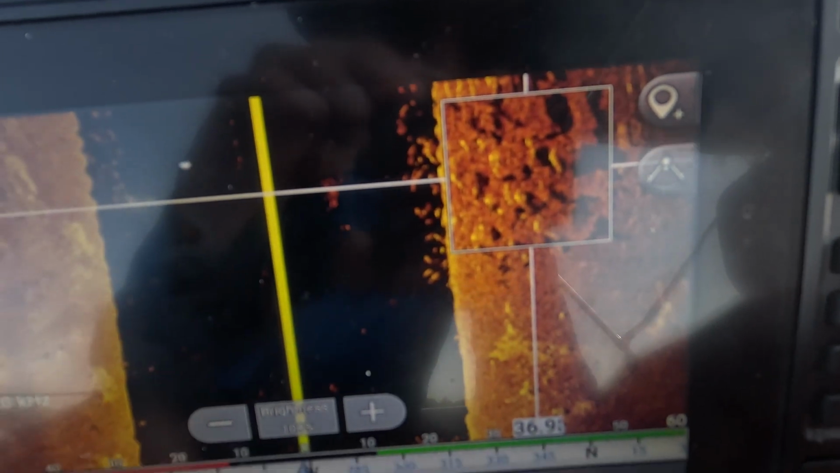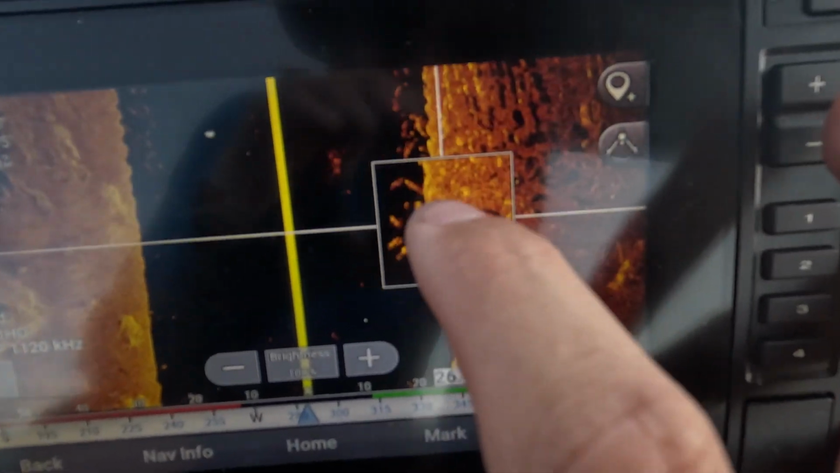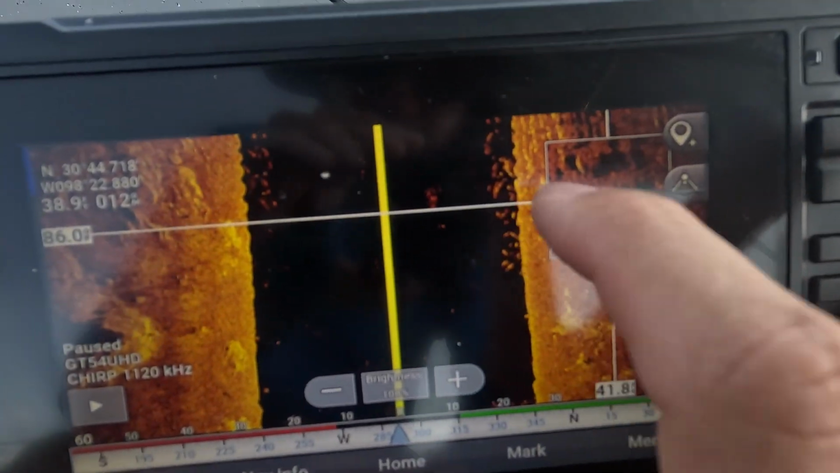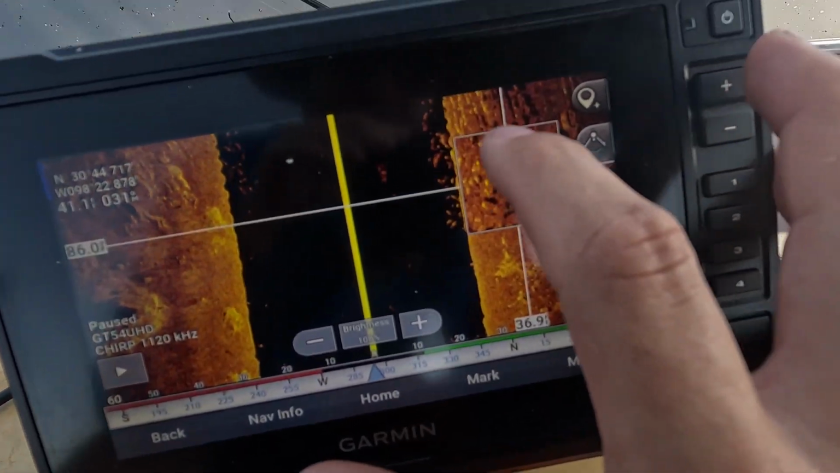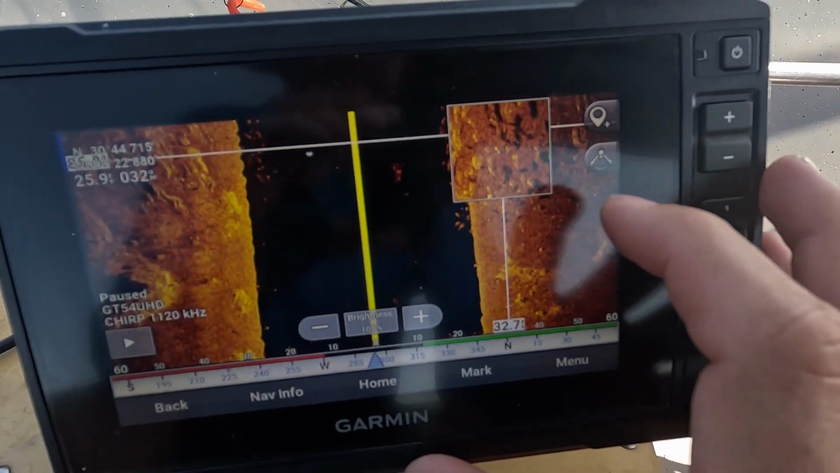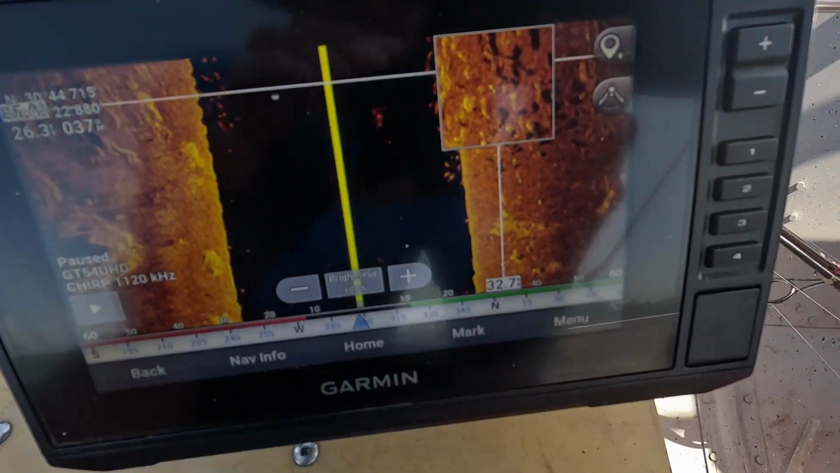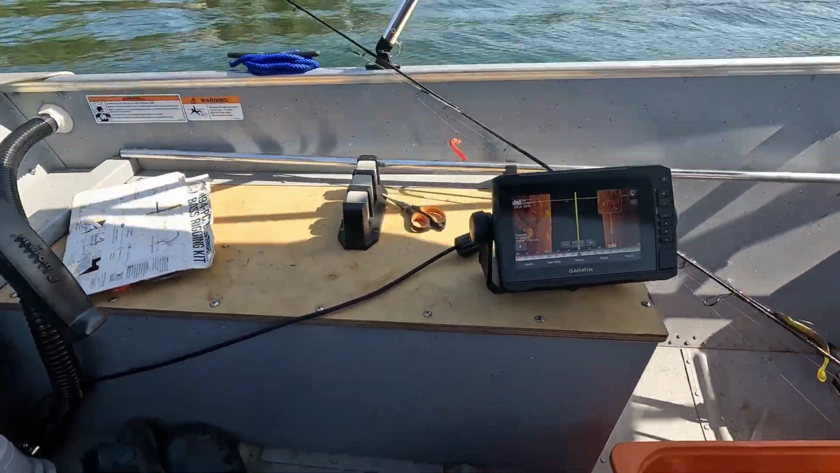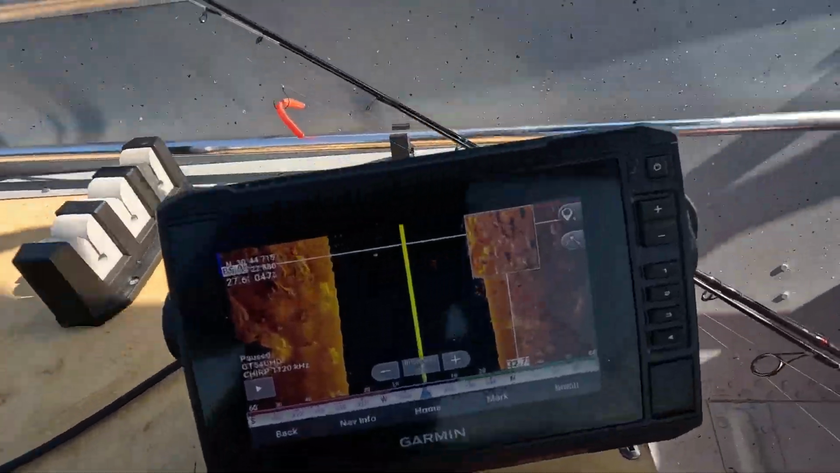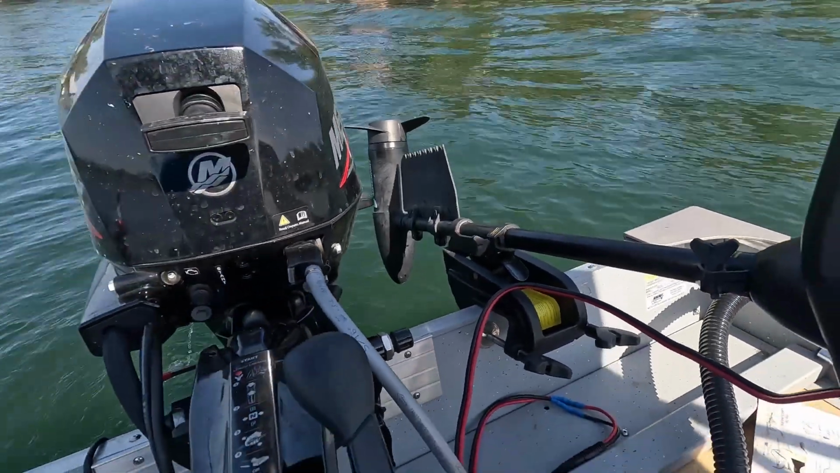So you can see the shadow of the fish. You can also see all the individual shadows. Most of these fish are at the bottom, but the shadows here represent fish that are higher in the water column. So we've got quite a bit at the bottom, and quite a bit in the middle here. So I'm definitely gonna drop a little marker buoy here, and we are definitely gonna fish this area. Based off of how many fish this is, I'd say this is probably a school of white bass. They tend to school like that.